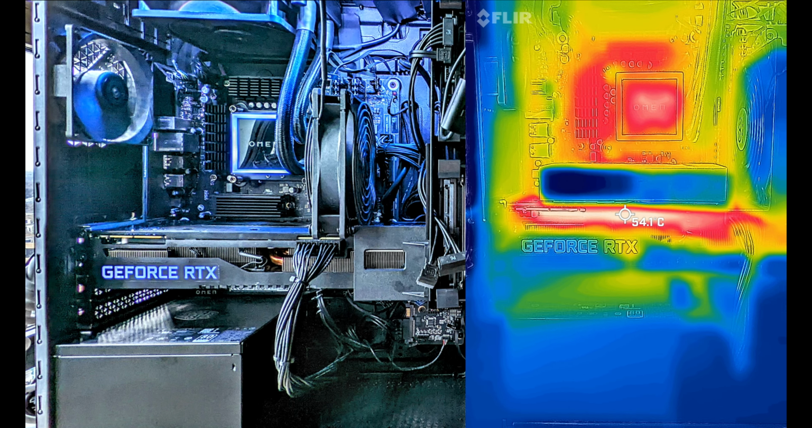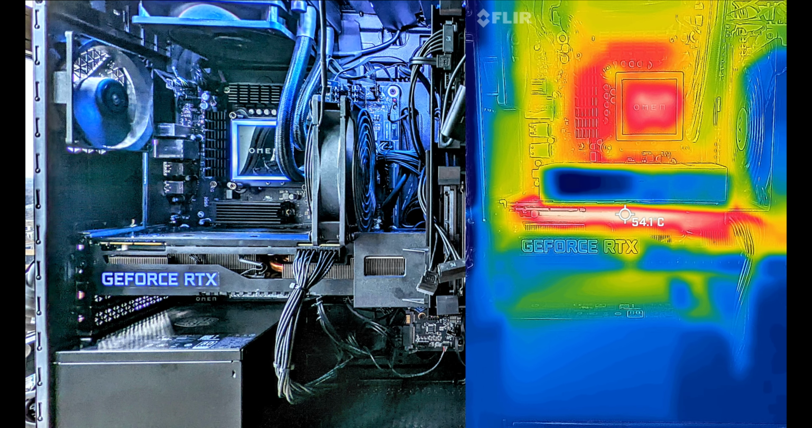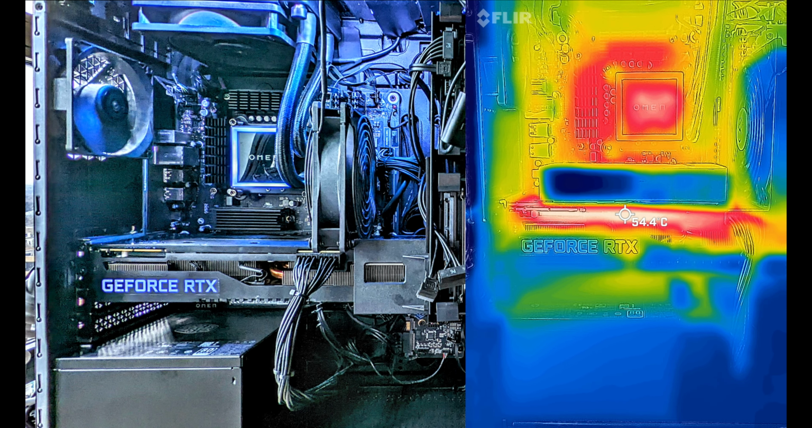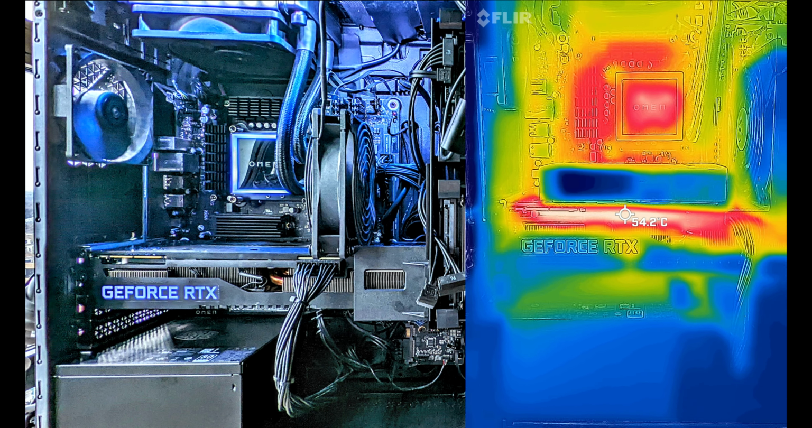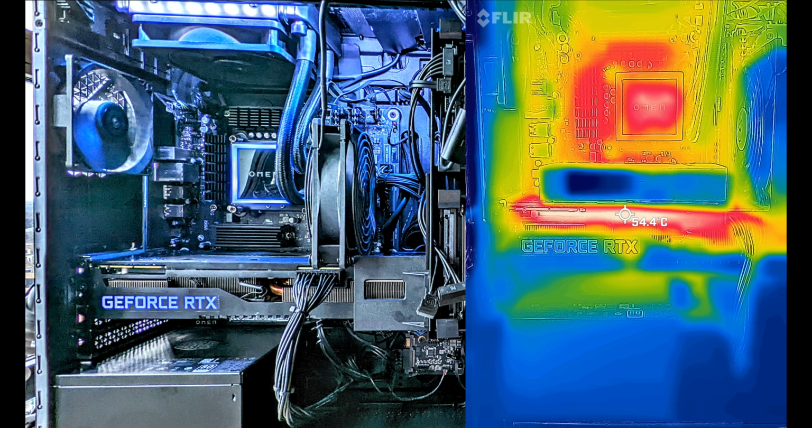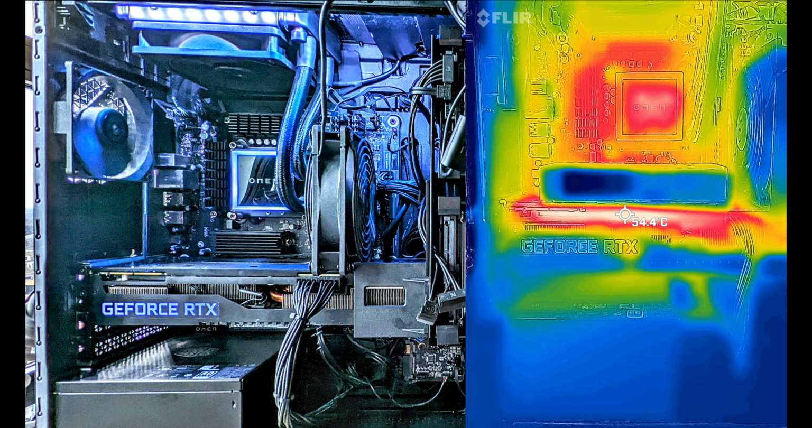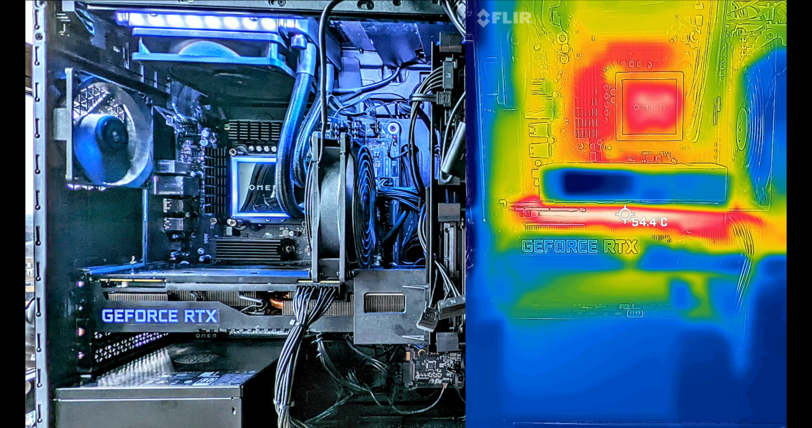Alright guys, so we are 10 minutes in. I fast forwarded the video and moved it around because the camera kept moving. I tried to keep the cursor right in the middle, but as you can see it's stabilizing at about 54 degrees. It should get up to about 55, but like I said, this is the quickest, cheapest way, without taking your cards apart, to quickly drop your backplate temperature by 6 to 8 degrees Celsius.